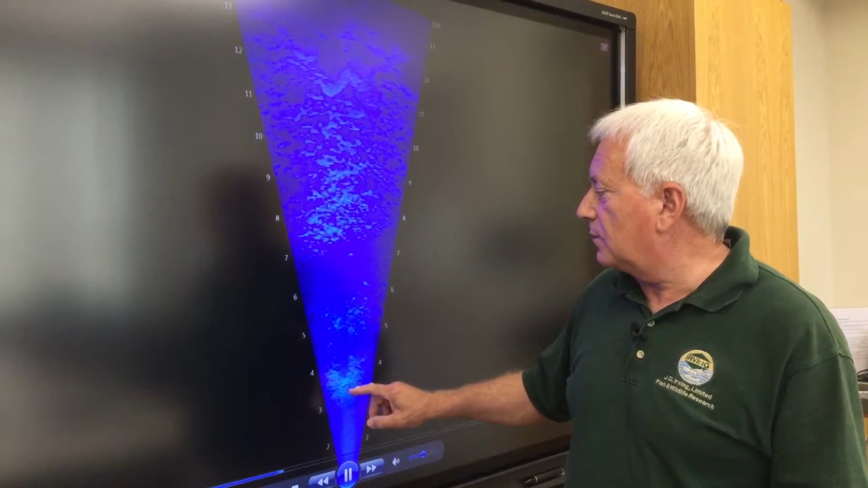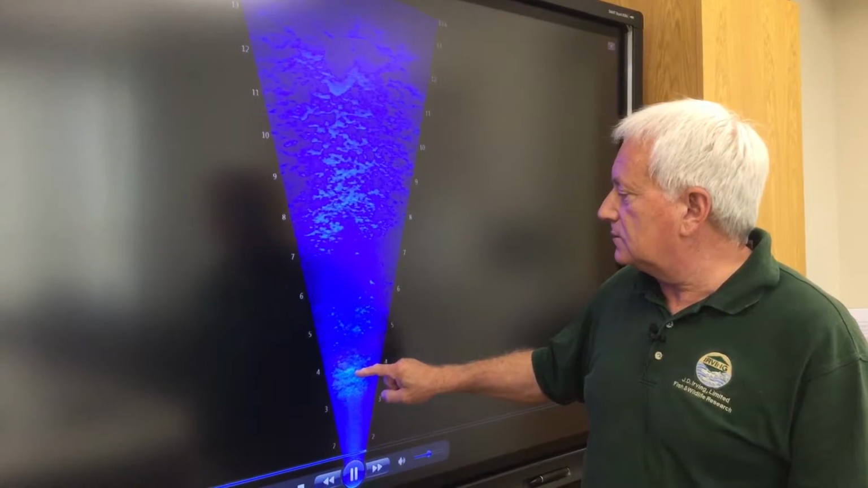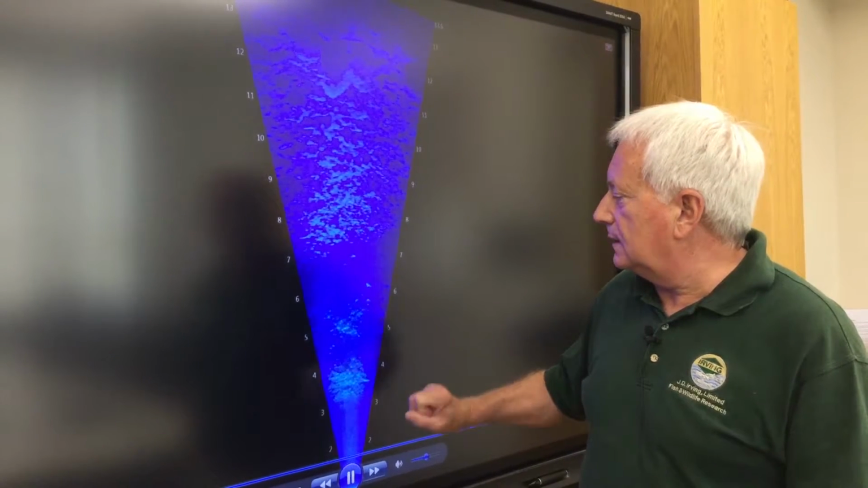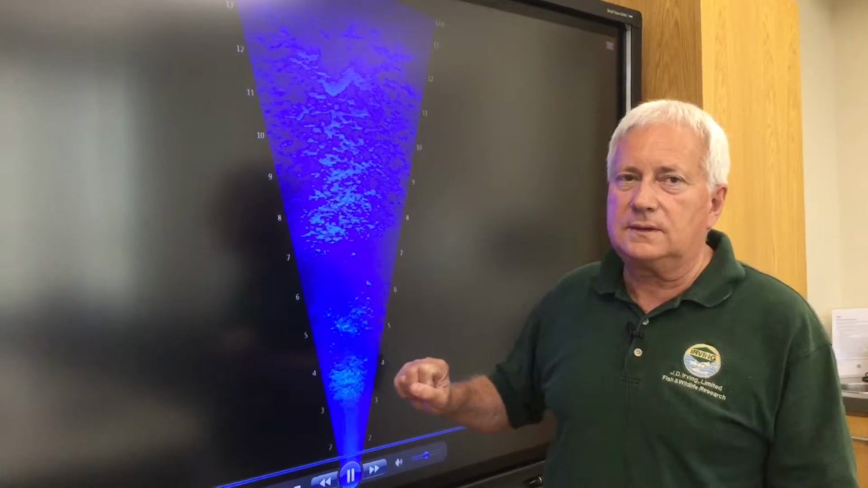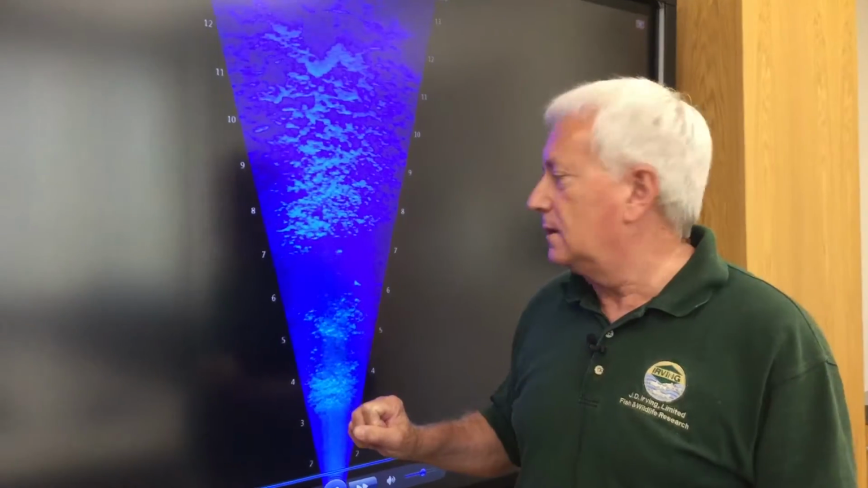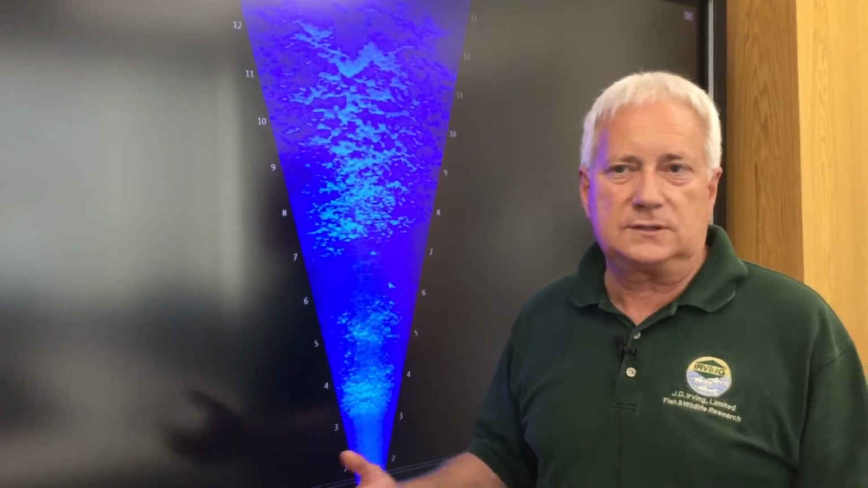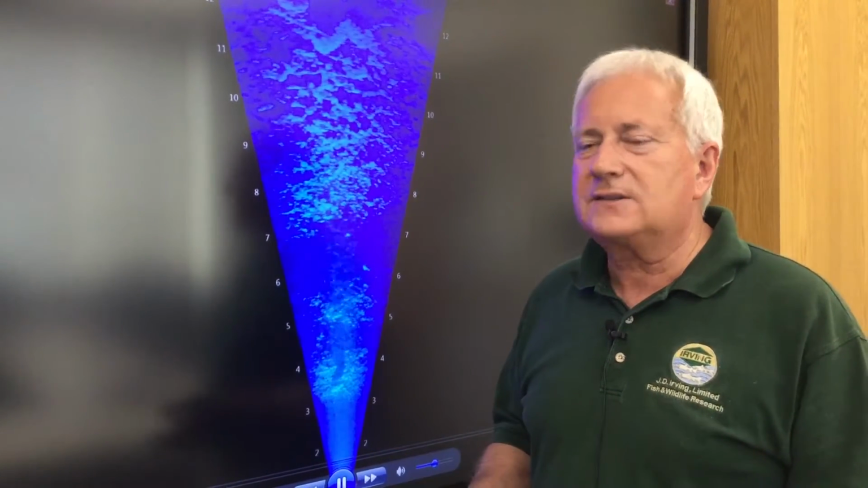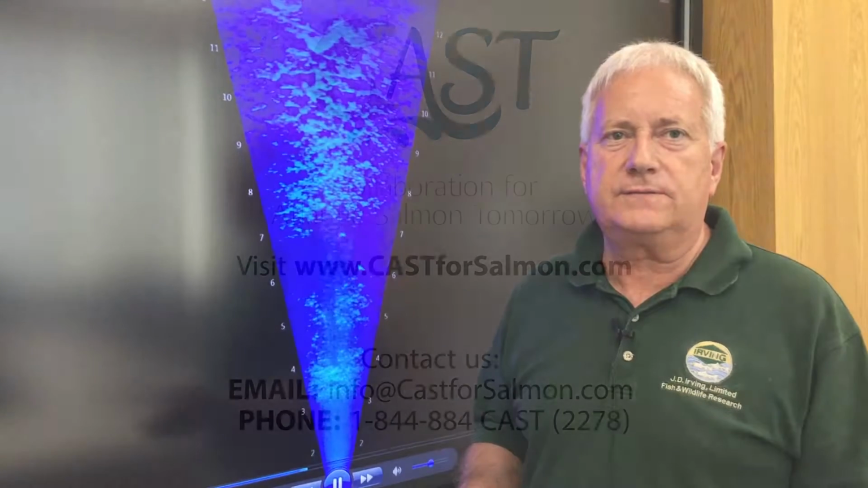So there's a software program. You see this fish swimming across right here, the shadow of it. You can actually stop that, put a click on its tail and its nose, and it will give you the length of the fish in centimeters, which is great. No handling of the fish. It works day and night for as long as the camera's in the river. And it's a vast improvement in the technology of fish counting.